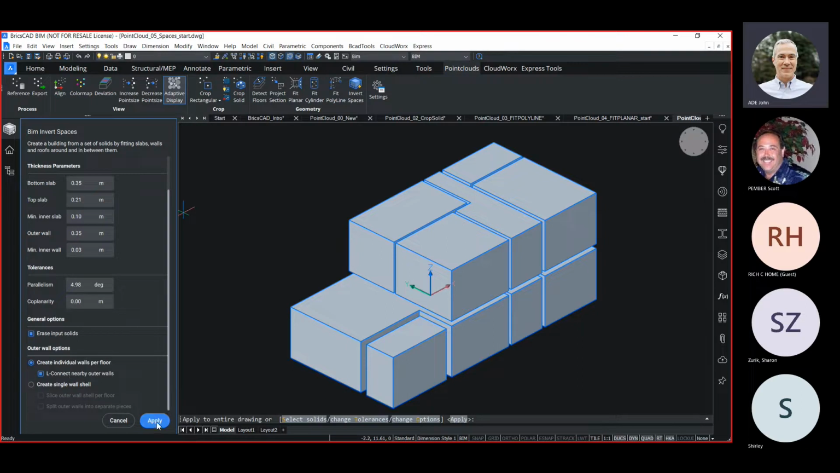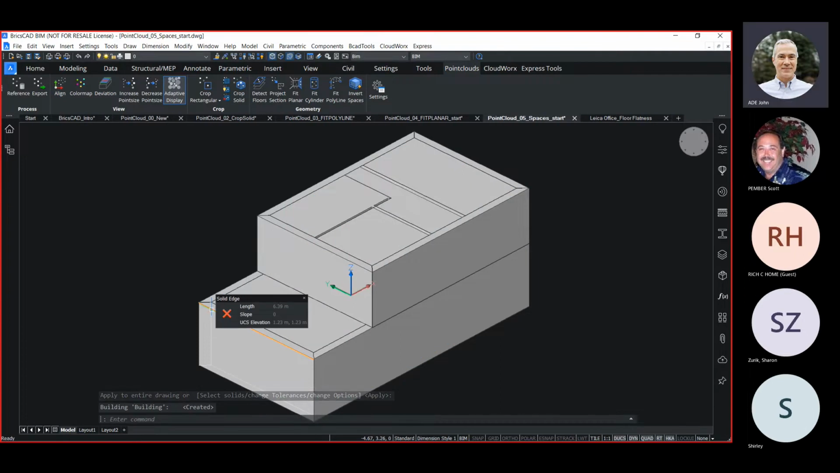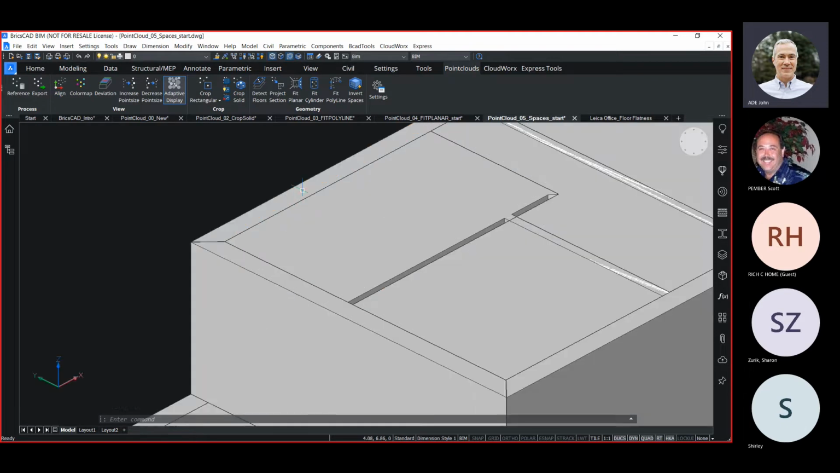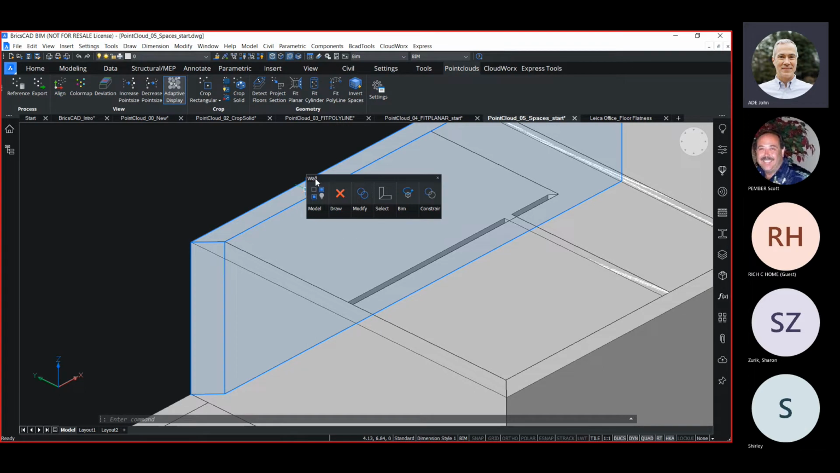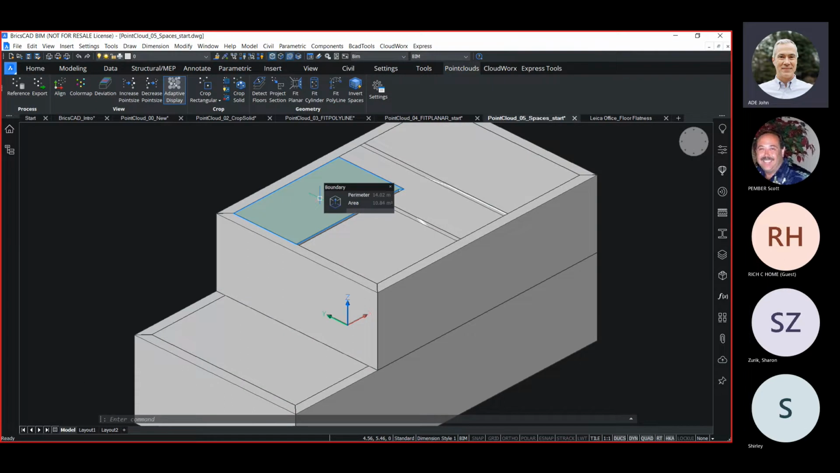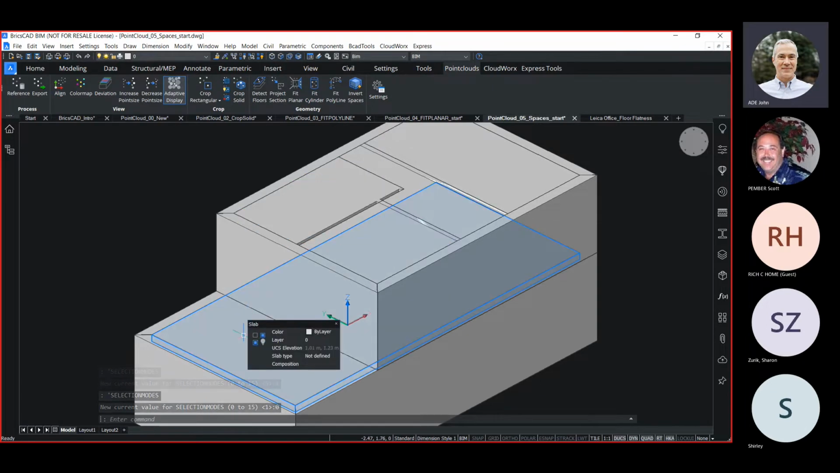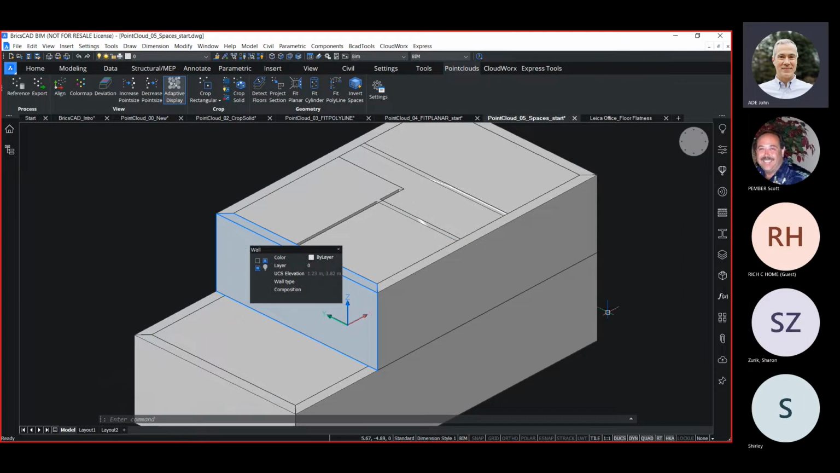And when I apply, here's the real magic. It's eliminating those solids that were originally there. It's now placed walls. So if I hover over this, you will see now that it's calling it a wall and not just a 3D solid. So it has also classified this geometry as different things. Sorry, so that's a slab, wall, and so on.